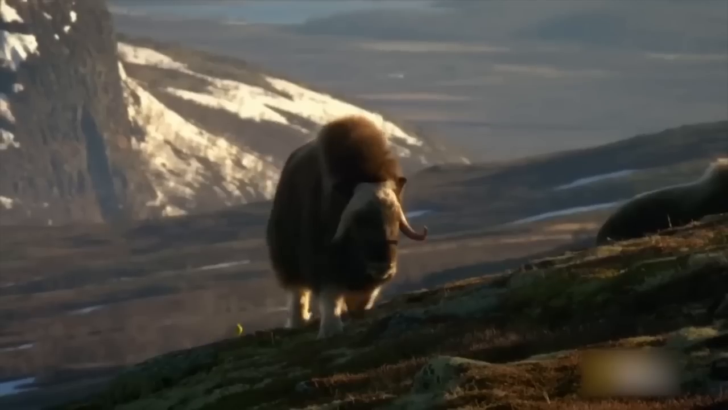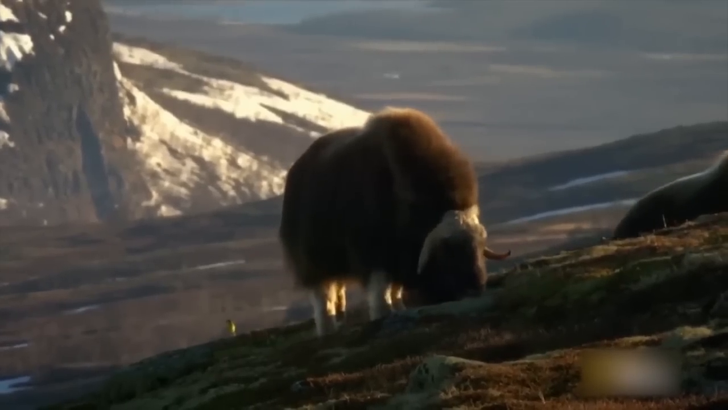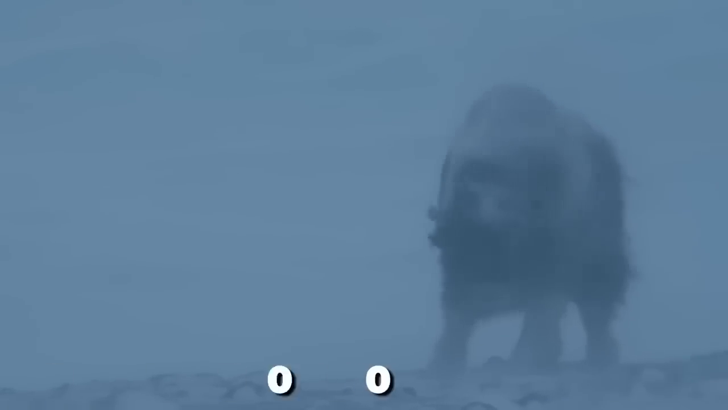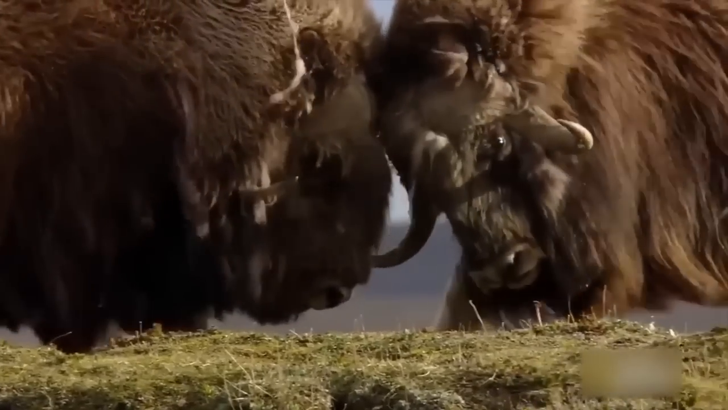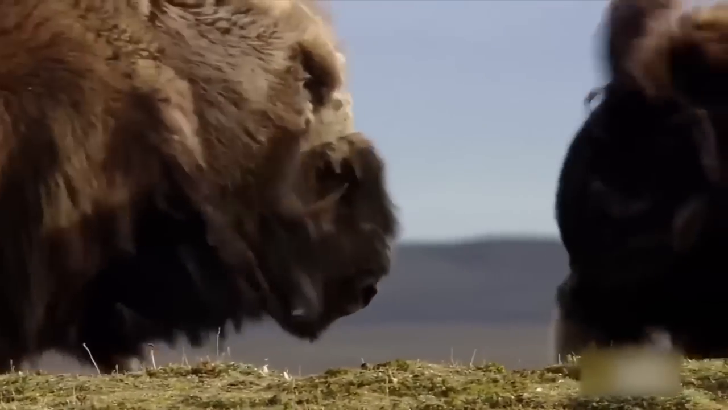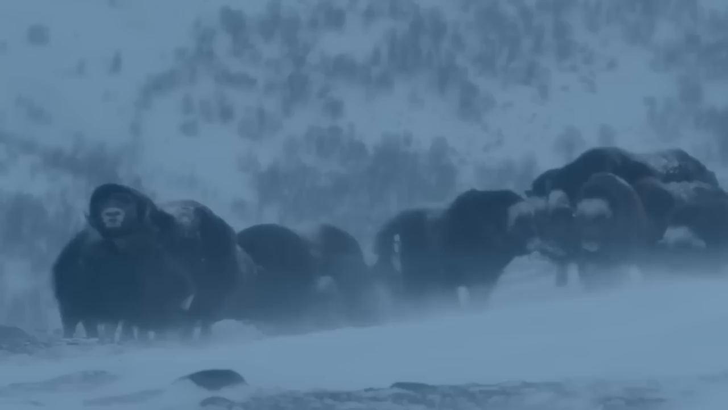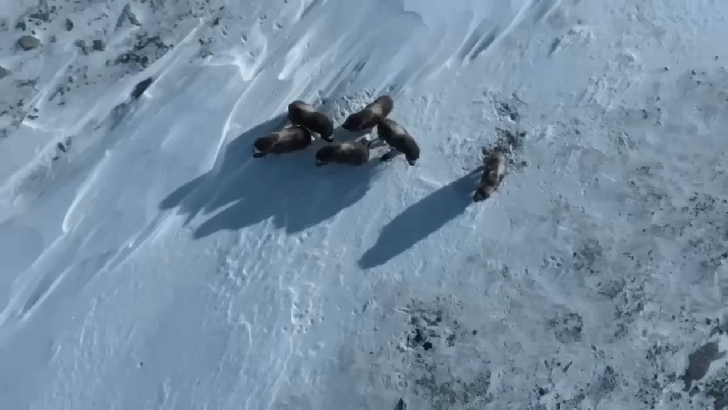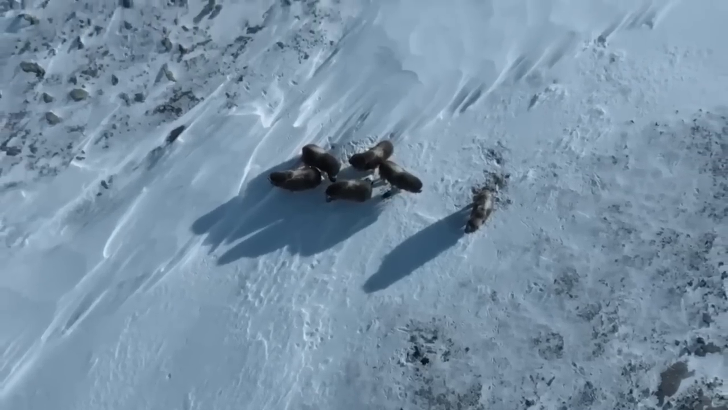Now, you must be wondering why it's on the list. Well, musk oxen have been roaming on the Earth for almost 187,000 years. And while they went almost extinct in the 1800s, thankfully, the researchers and wildlife workers took action, and after being captive for years, their population grew. For now, they can be found in Alaska, if you ever wanted to go see them someday.